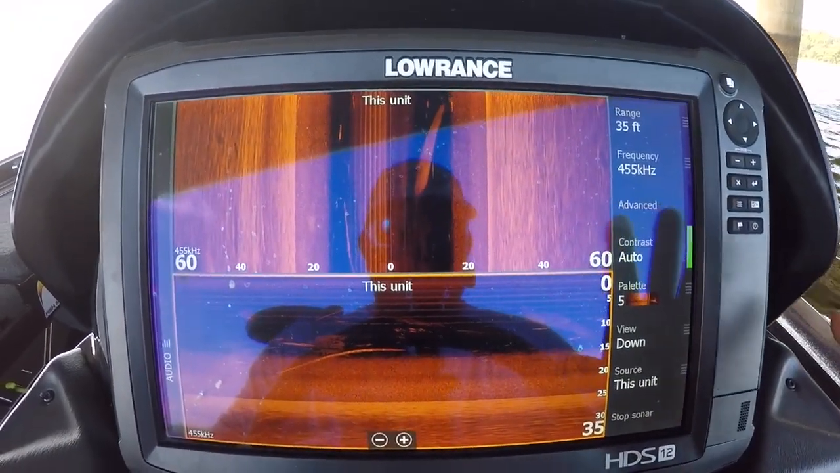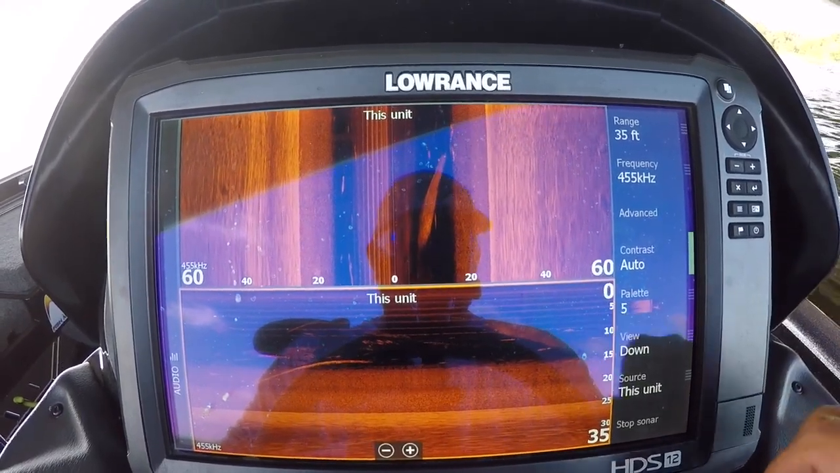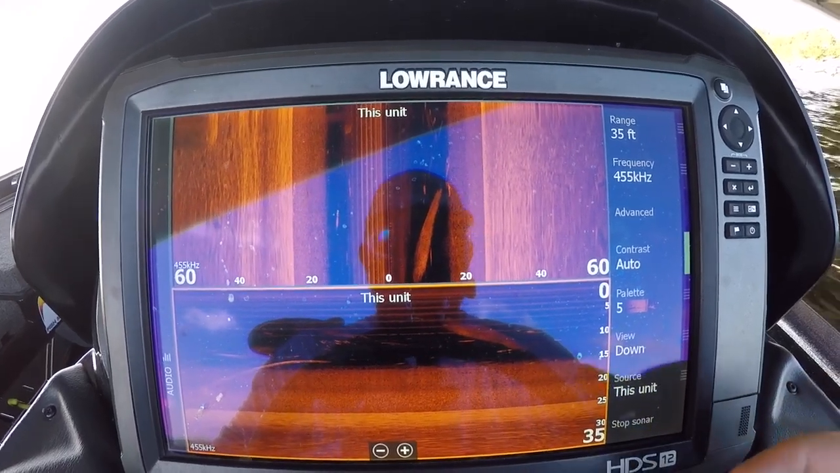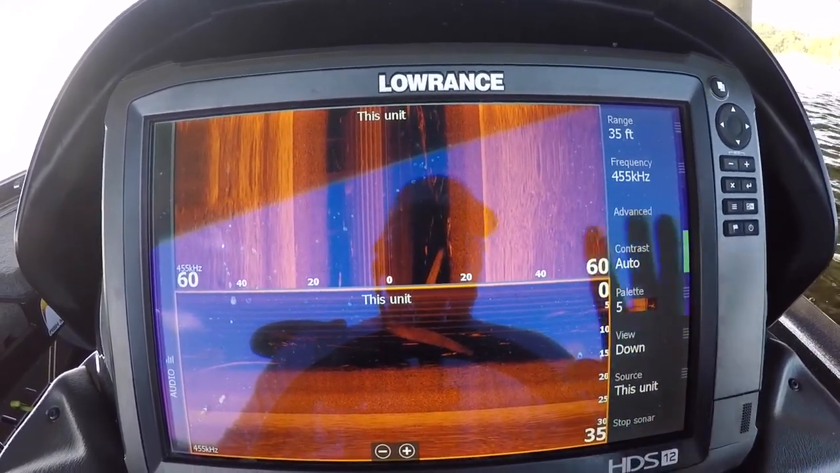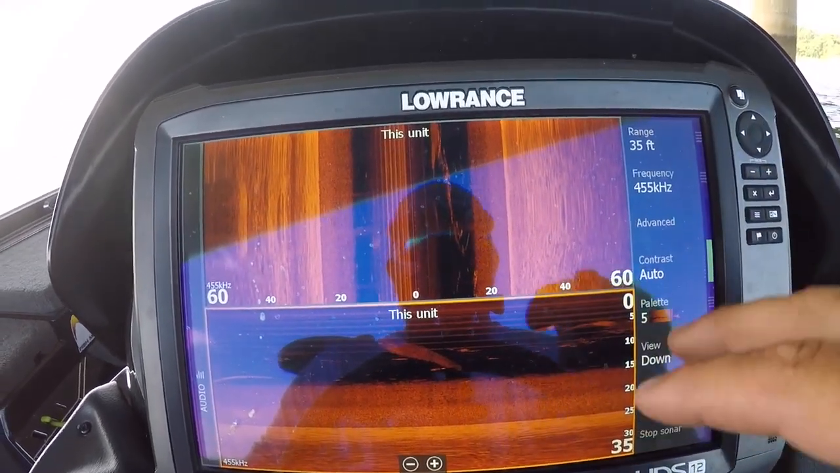The first thing I want to talk to you guys about is there's two different purposes for using down scan and side scan. The first one is to locate or identify fish. The other one is to locate, identify, and educate yourself on different structures. And you're going to use it differently depending on what your main focus is. So let's say right now we're looking for fish.